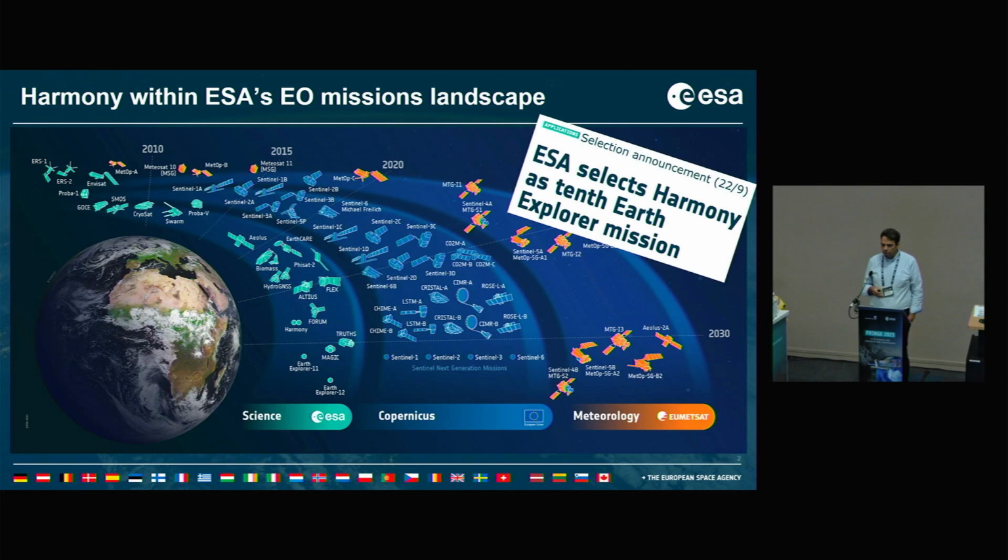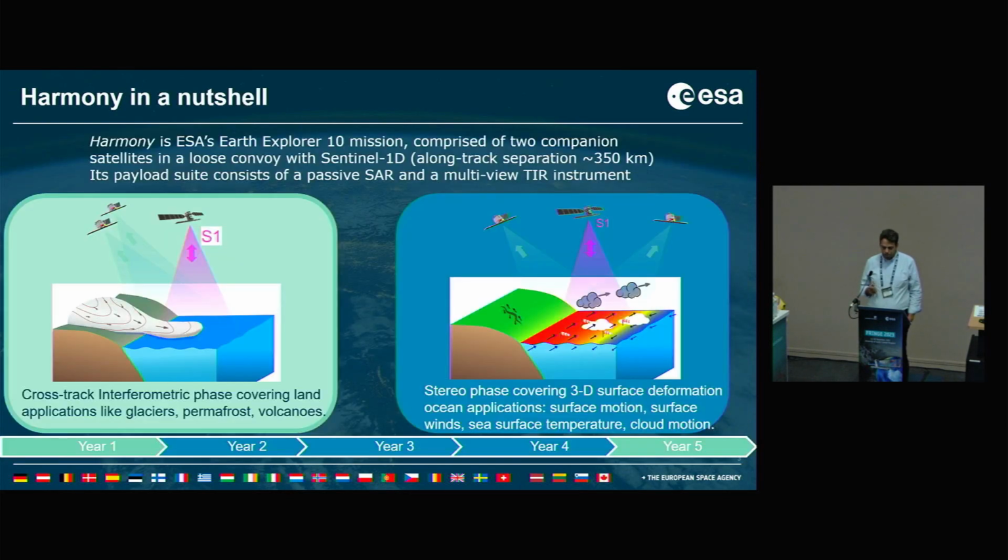So what happened in September last year, basically ESA selected Harmony as the 10th Earth Explorer mission, which meant we had concluded the original feasibility assessments, and now the project is fully implemented and on its way to meeting the launch just before 2030.